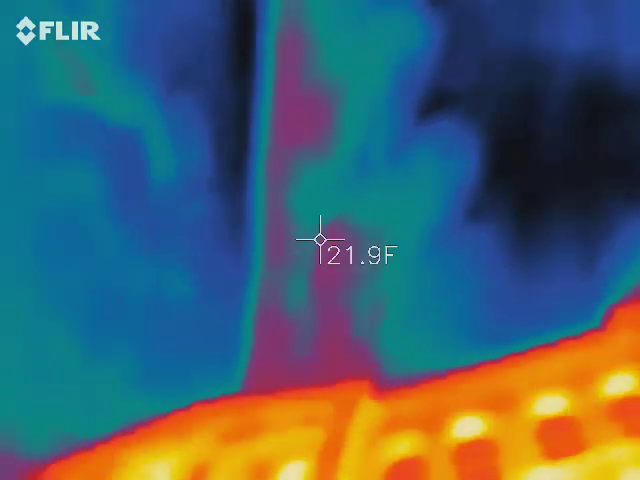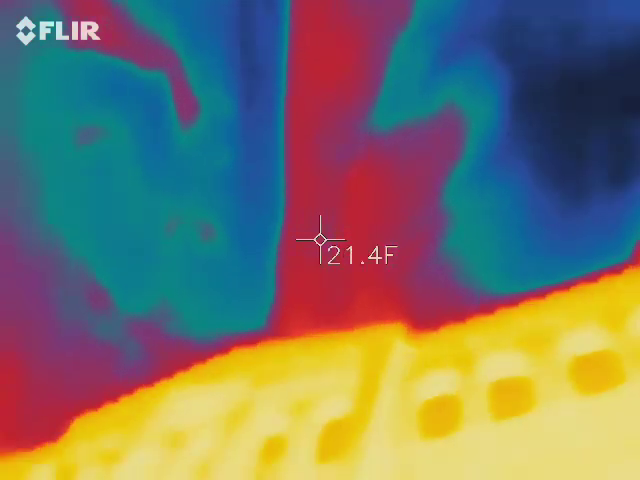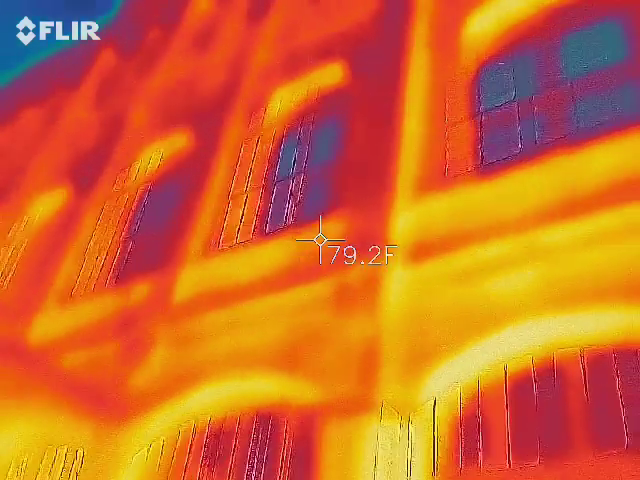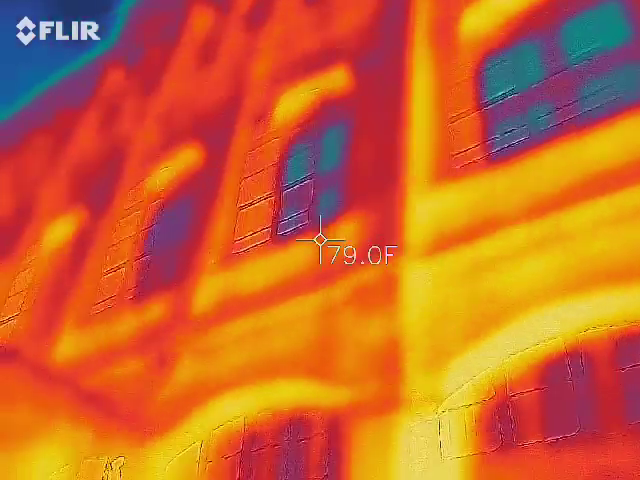Right below it are 75, but that brick is in the low 50s or 40s. That's crazy. It's not that cold outside, so. No, it's actually pretty normal. Watch this window. 71. 74.